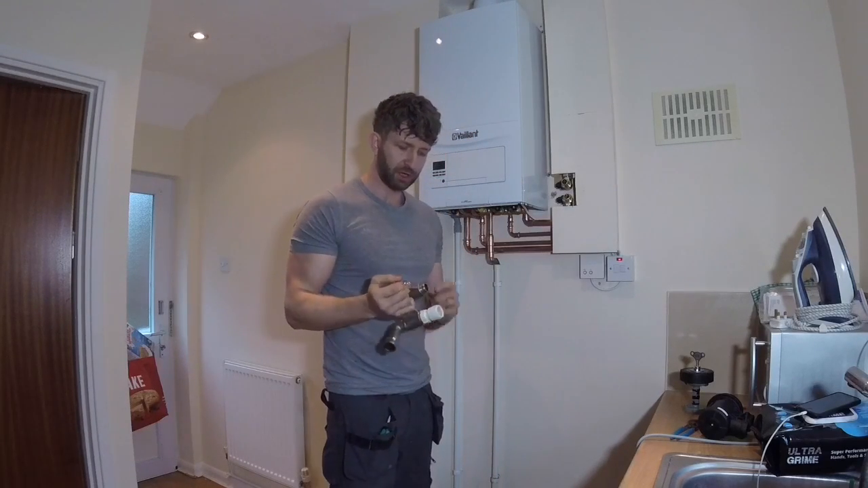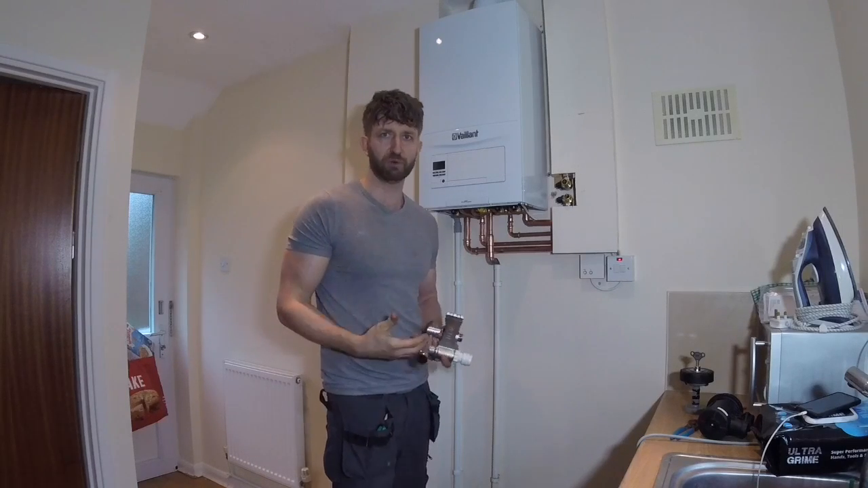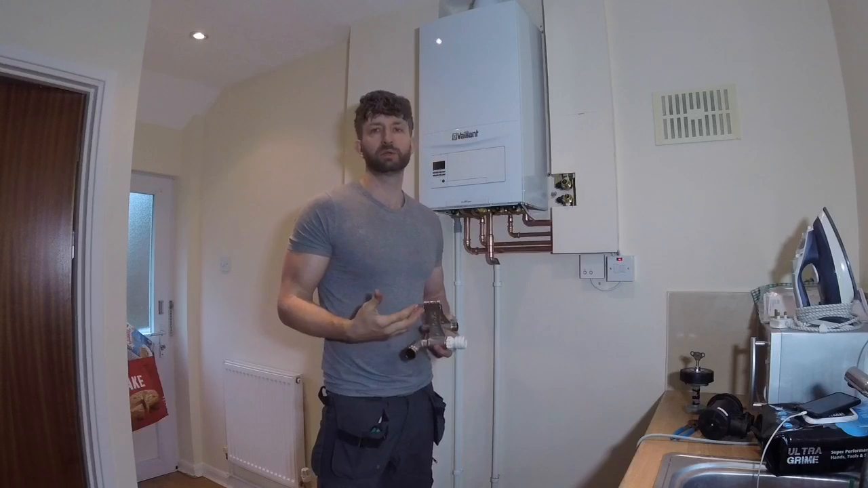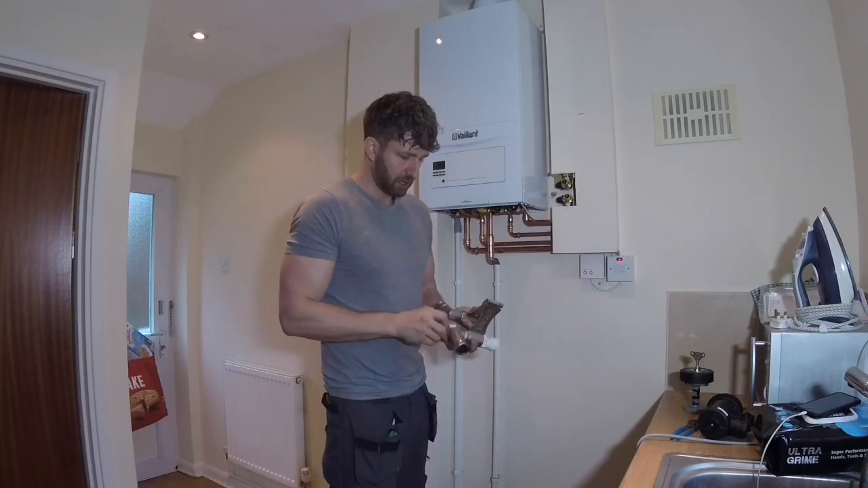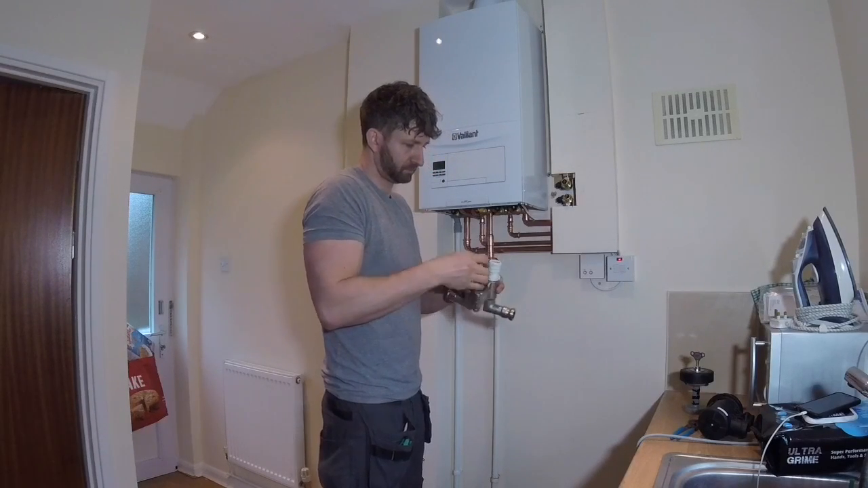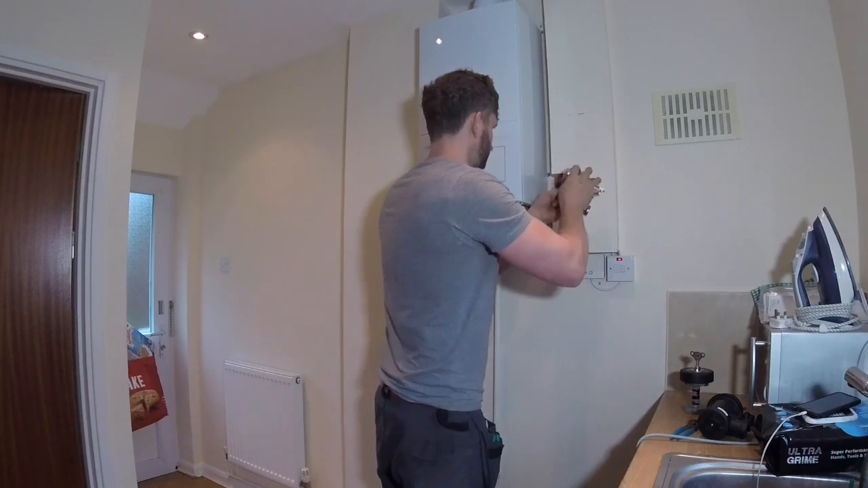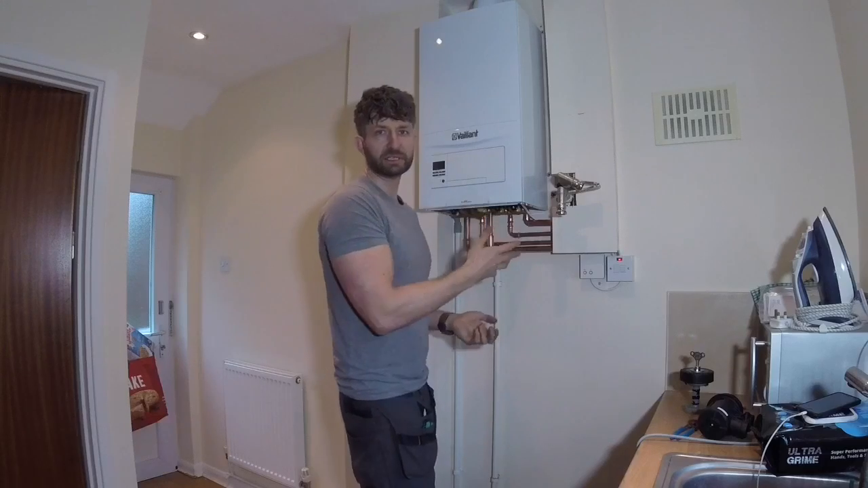It also works, you get adapters for the 28mm version, you get adapters for the Worcester Bosch filter, you can get adapters for all different kinds of filters to run your Magnacleanse off. So I'm just going to pop this on. Okay, so that just pushes on, that's the adapter fitted.